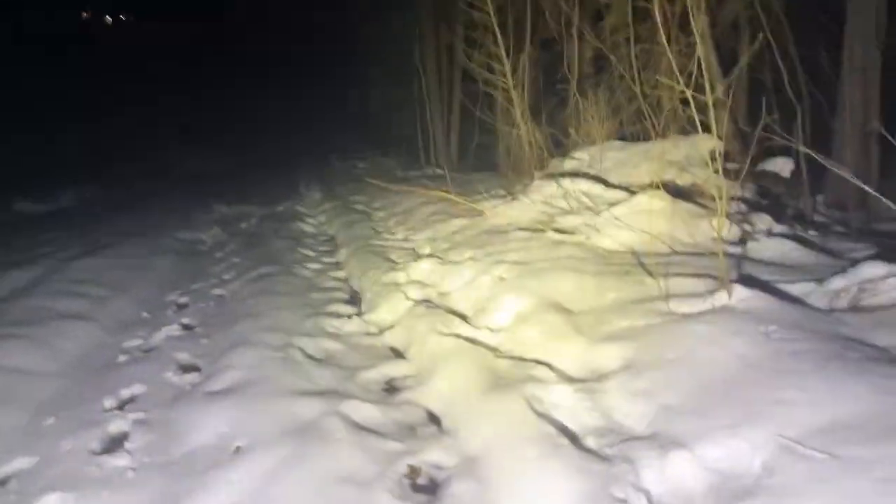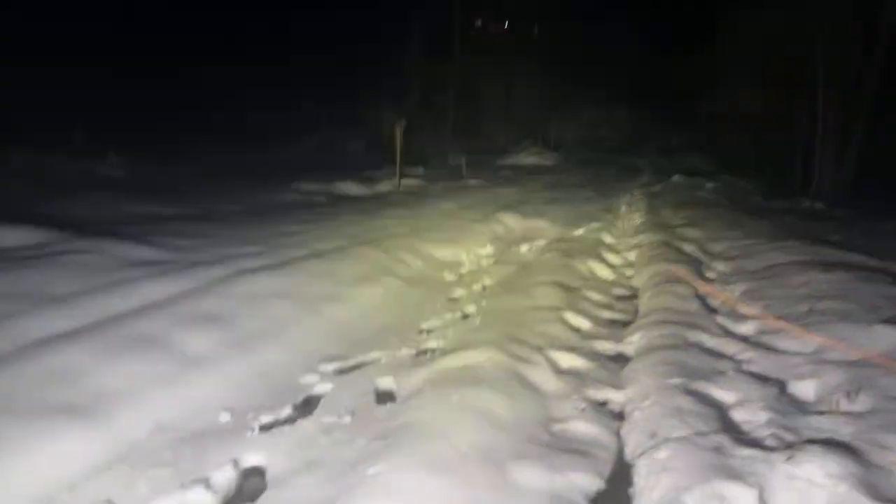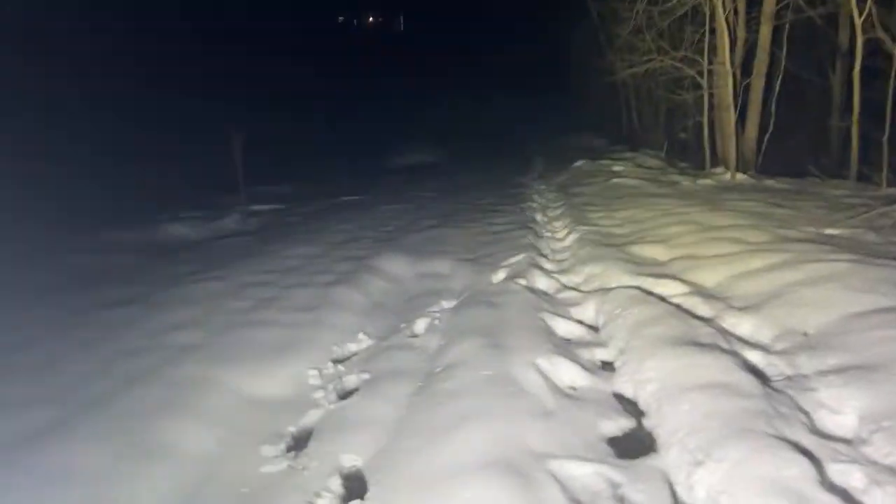Yeah, where this has me thrown off is I rely on that thermal for my vision. When I don't have it, it's like I'm at half of my vision. Yeah, this is deep. Yeah, you can see the doctor's lights up there.